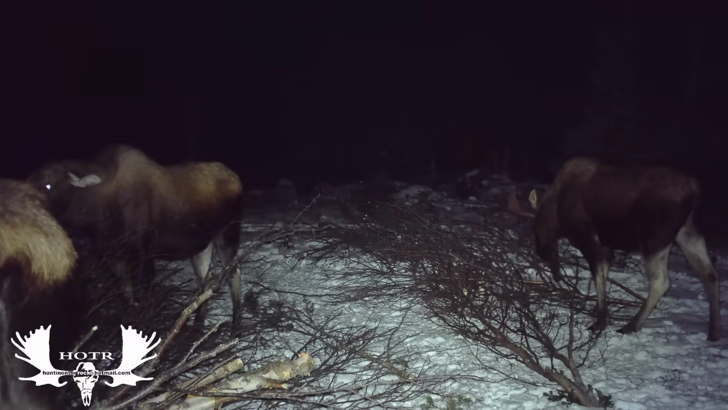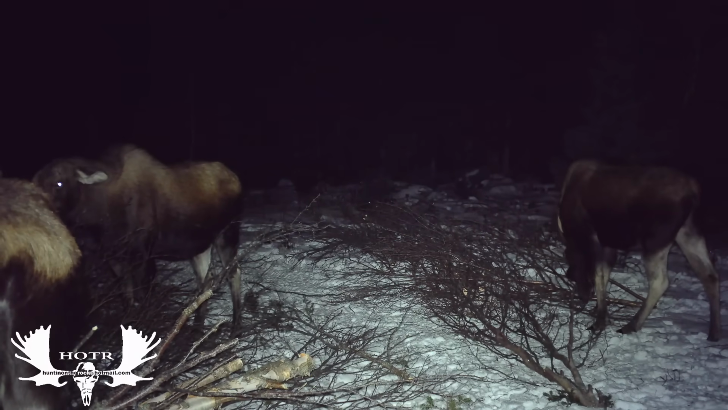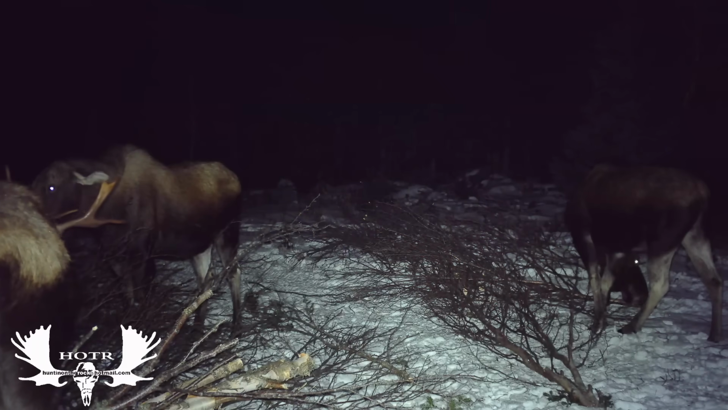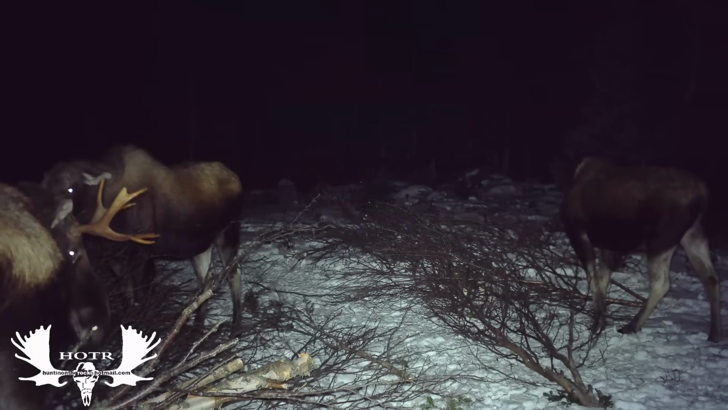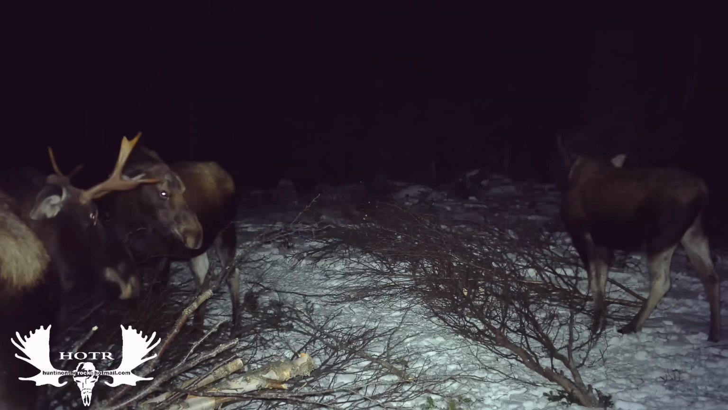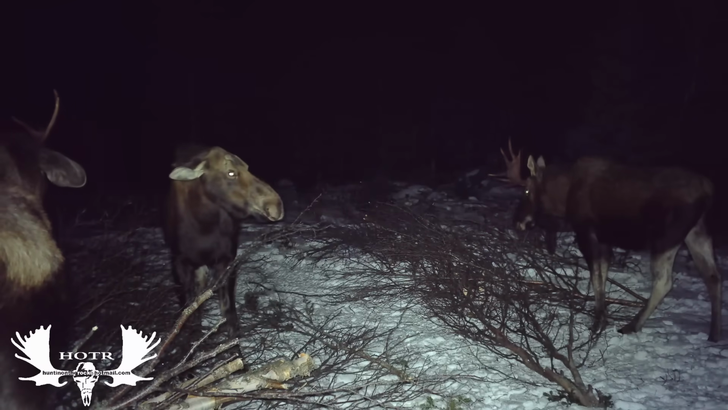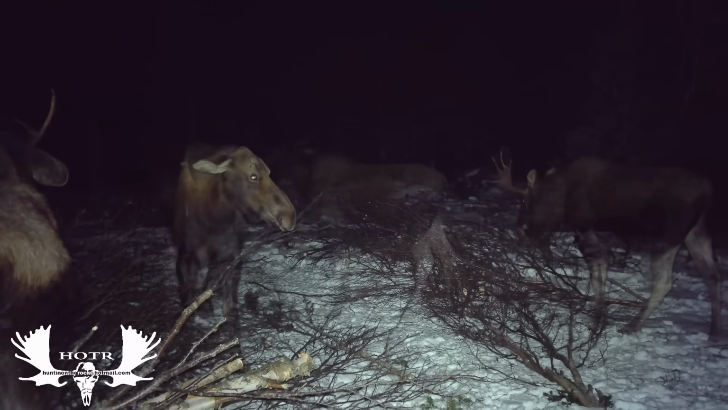It doesn't last long, and it seems like this cow must have come in between them and tried to calm them down, I guess. I don't know, but as you'll see in a bit, that doesn't last. And that bull with his antlers broken off, it didn't seem like even the cow was going to impress him now.